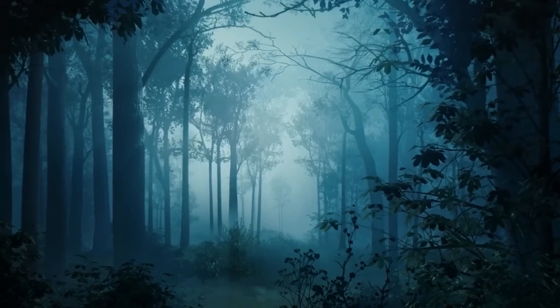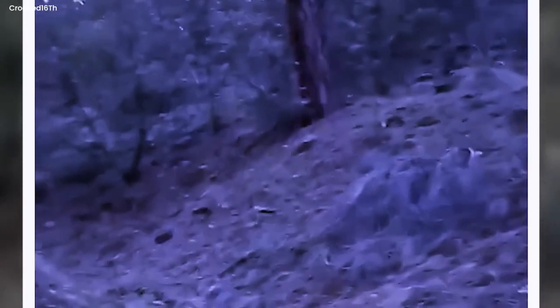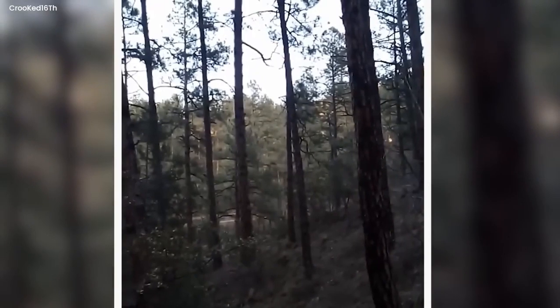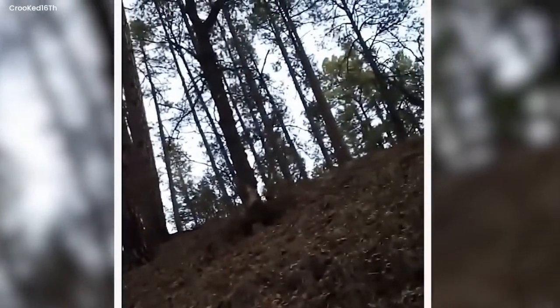The camera captured an eerie and mysterious scene in a dark forest, revealing terrifying and enigmatic voices emanating from its depths. The source of these sounds remained unknown, but they filled the air with an unsettling sense of dread. As the video continued, the voices grew louder and more unsettling, coming in sporadic bursts.